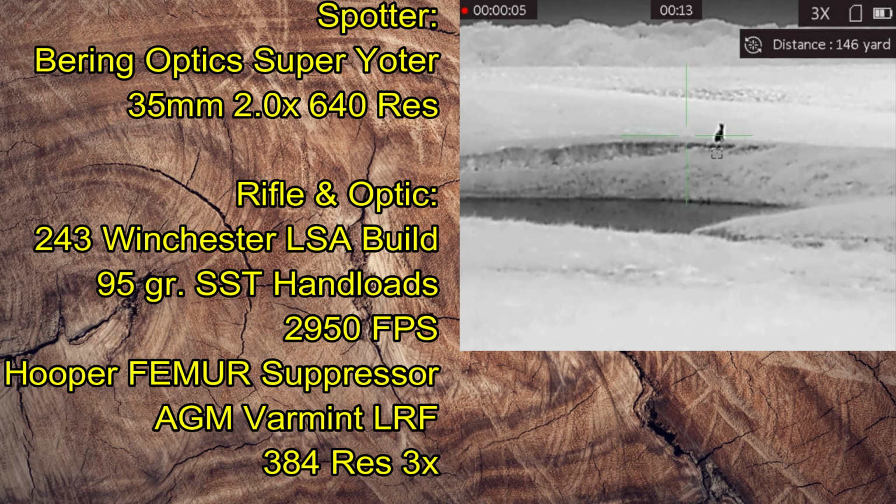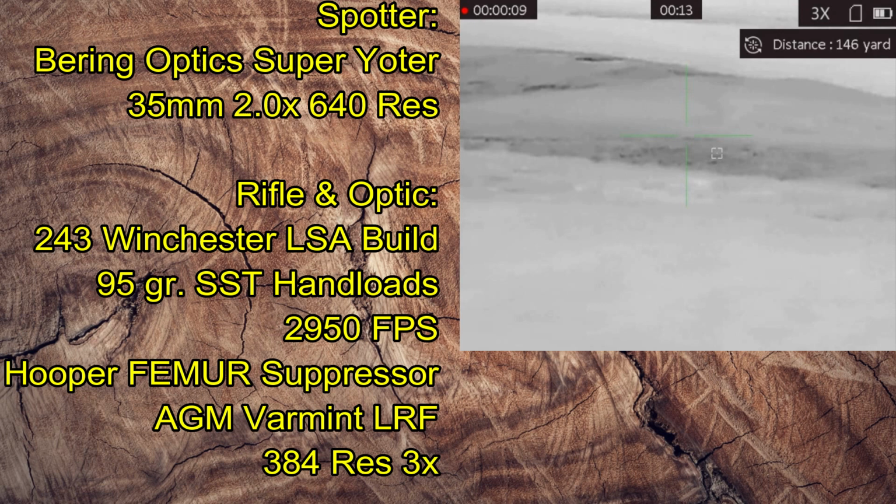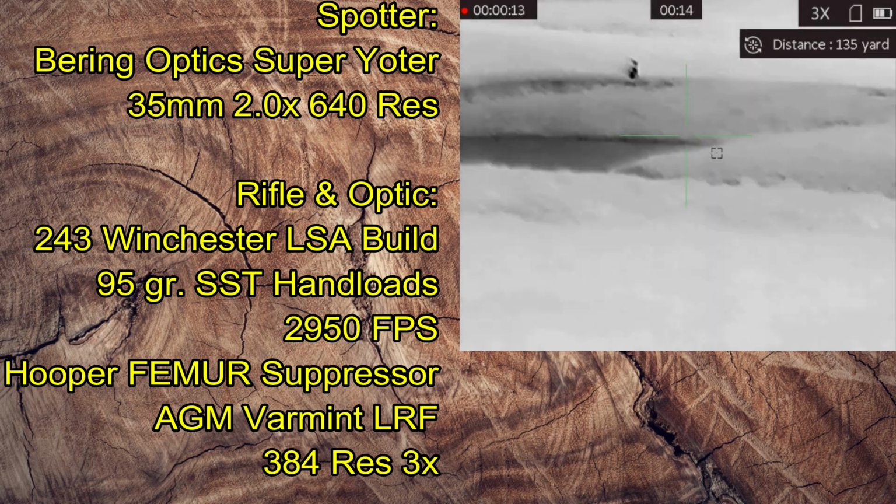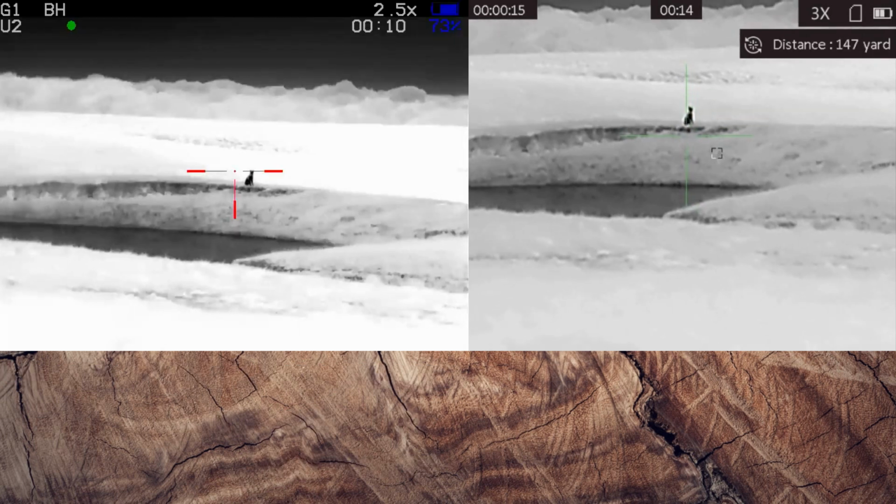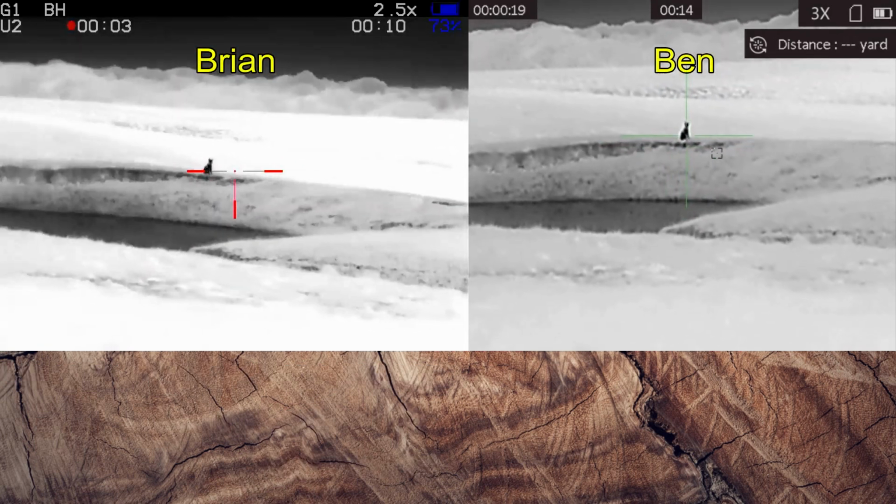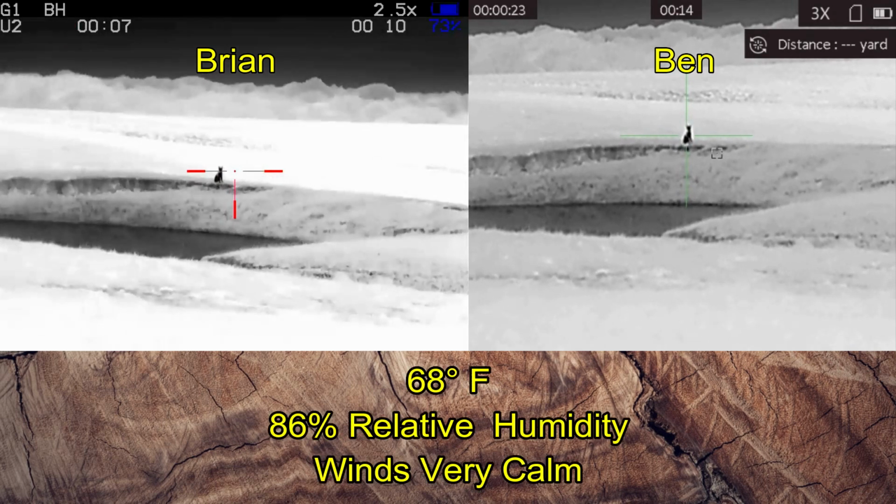Tonight Ben's going to be shooting a 243 Winchester, another Lone Star Armory build. He's shooting 95 grain SST hand loads, and he's using an AGM Varmint LRF on his rifle. After a 20-minute stalk, only 1 coyote remains, sitting nice and pretty. Okay, we've got a coyote at 147 yards according to Ben.